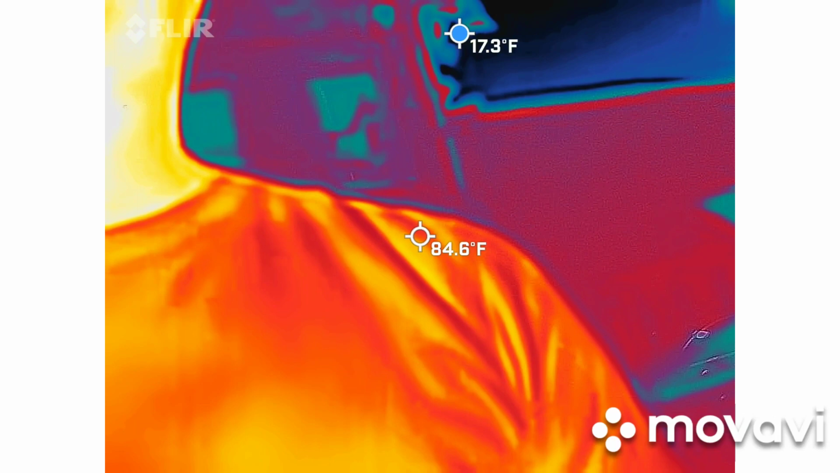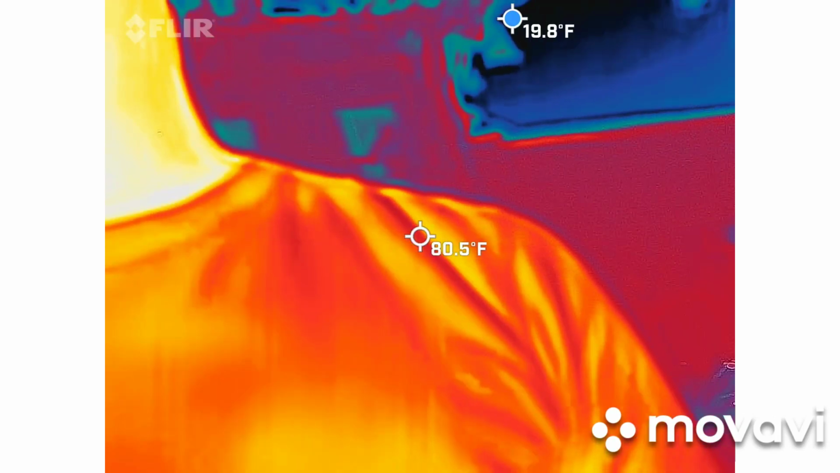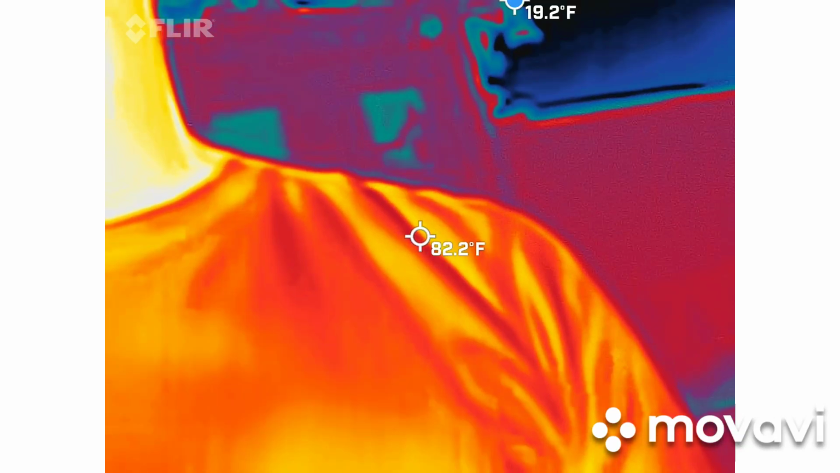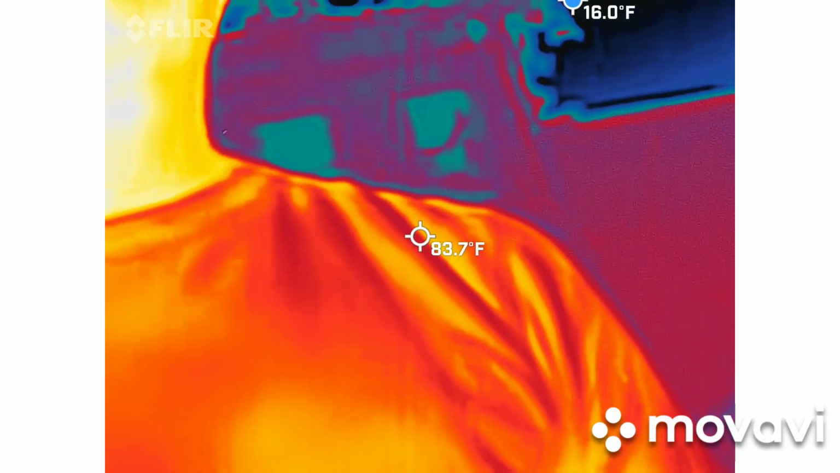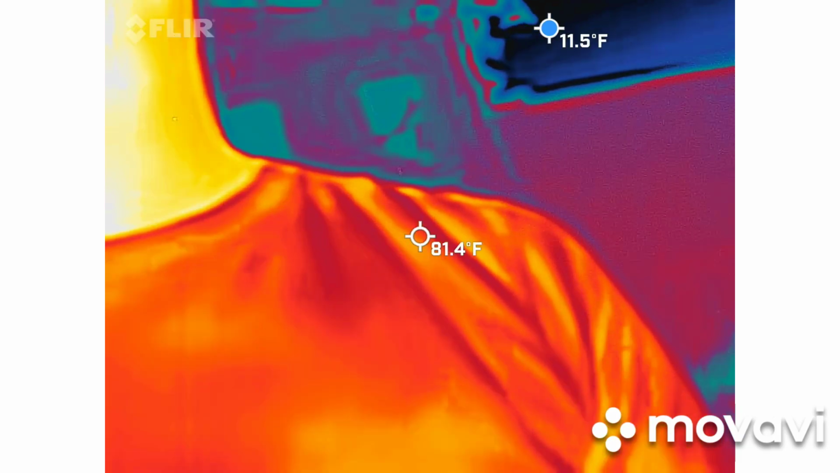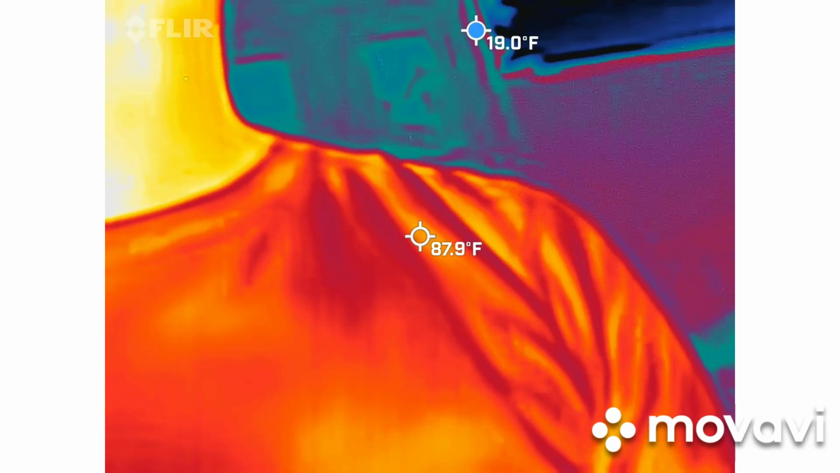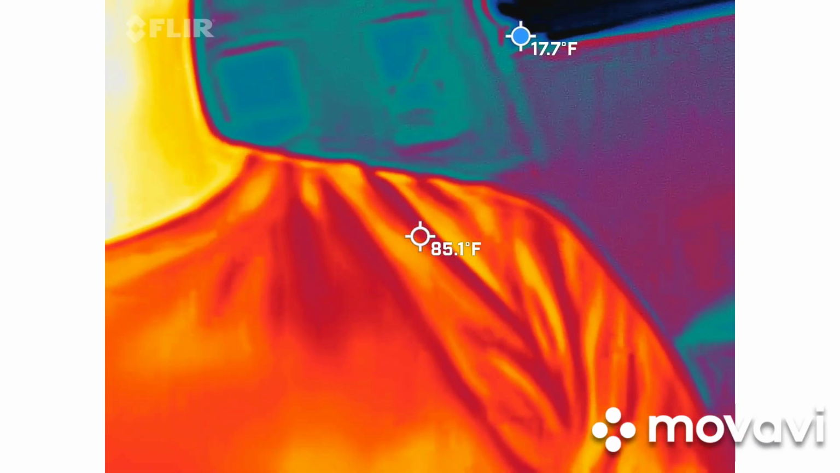As great as the hardware is, the software for this is horrible. If we record for too long, we're probably going to lose what we already recorded. I've had trouble with this for the past 3 or 4 months. I even updated the camera to try to fix that problem, and FLIR just says, we don't know what's going on with your stuff.